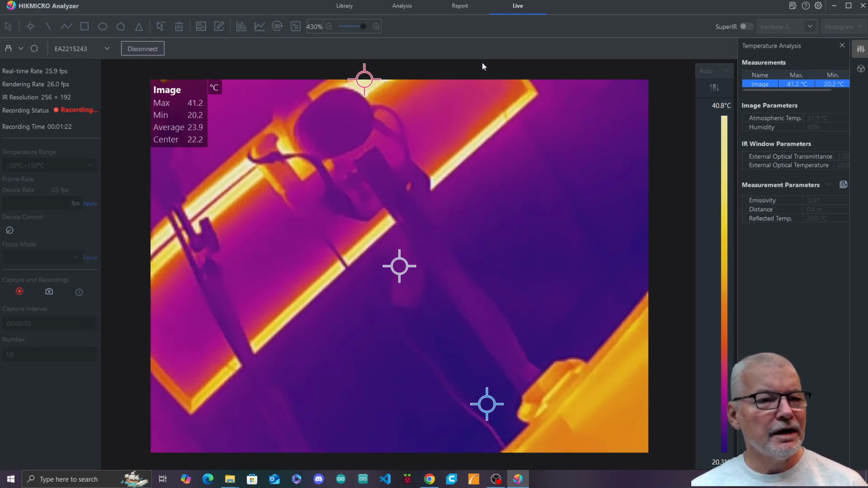I got to 3 minutes or so and it did not stop. I stopped it myself because I wanted to move on with trying things out. I'll let this keep going for a moment while we look at some other things. So you can turn on Super IR. I don't know if you can do that while it's recording. Just wait there. It's got past 2 minutes and it's still recording. So that's a nice thing.